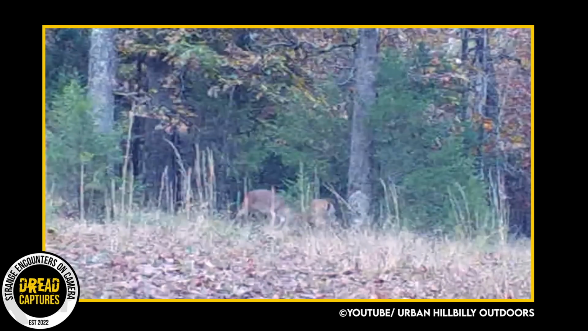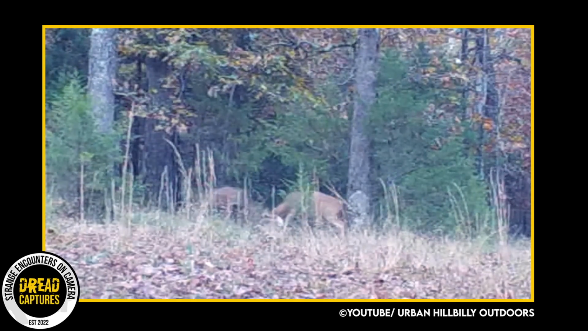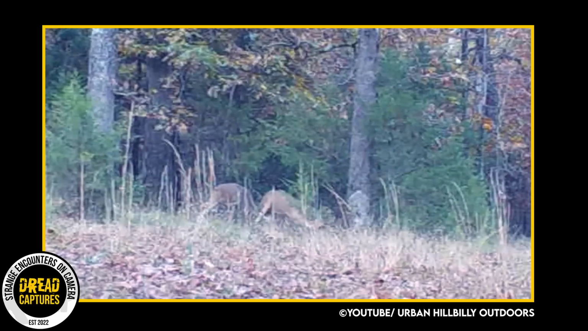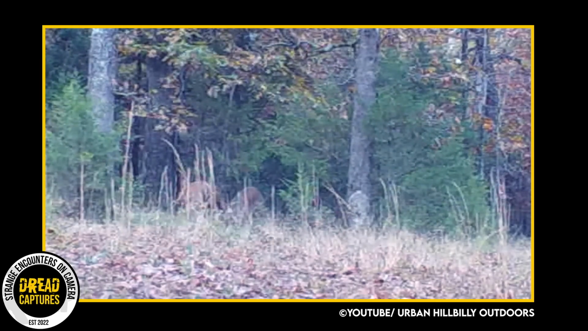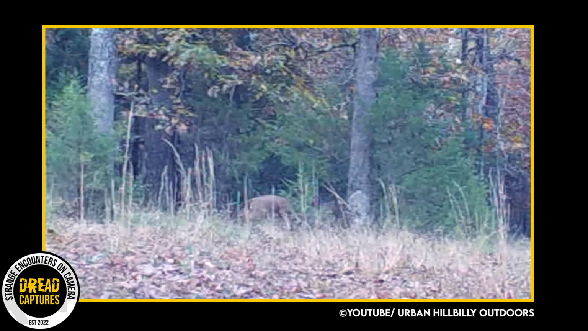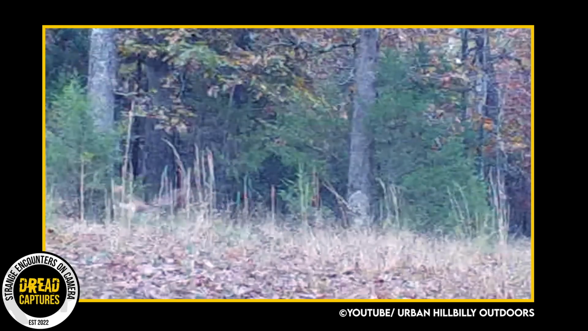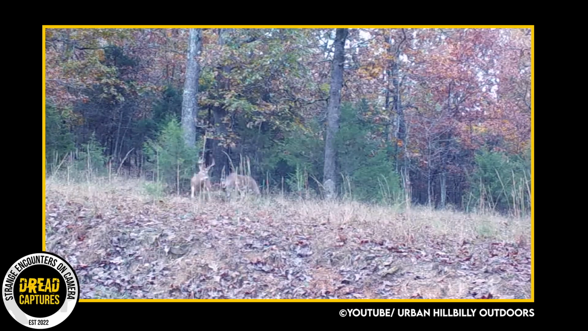Pay close attention. He's locked in on something. There it is. He and another buck are battling. I watched this a few times, and it looks like our guy was able to run off the other potential mate.